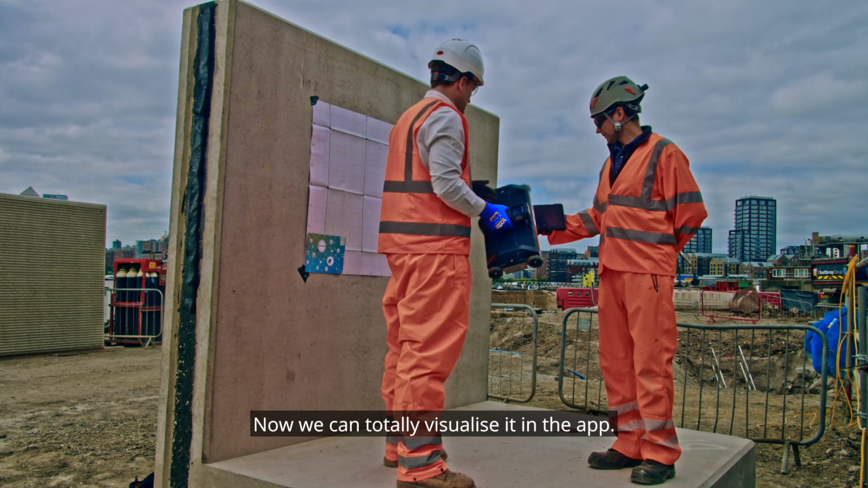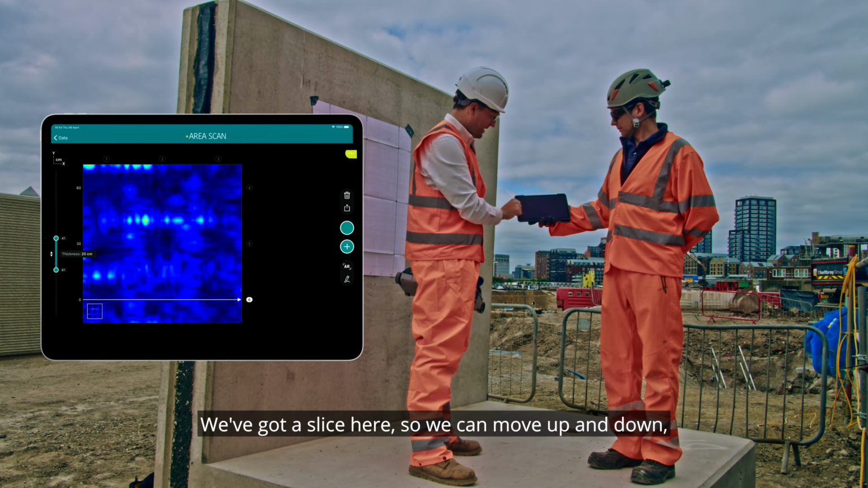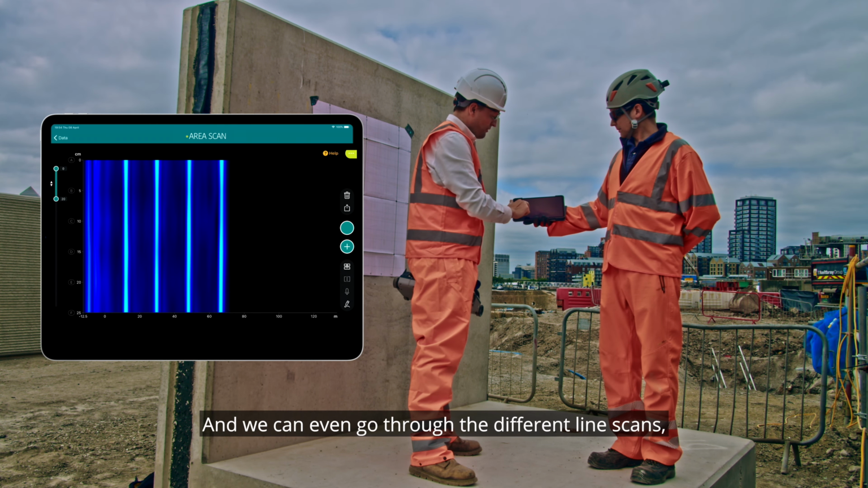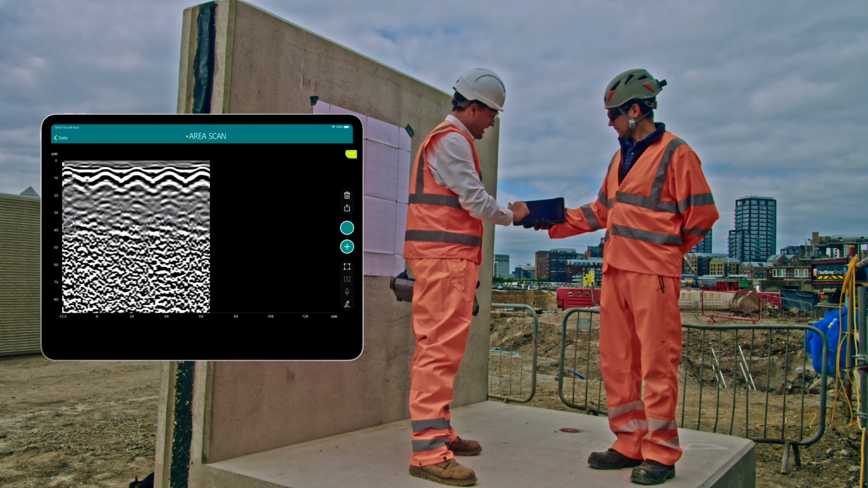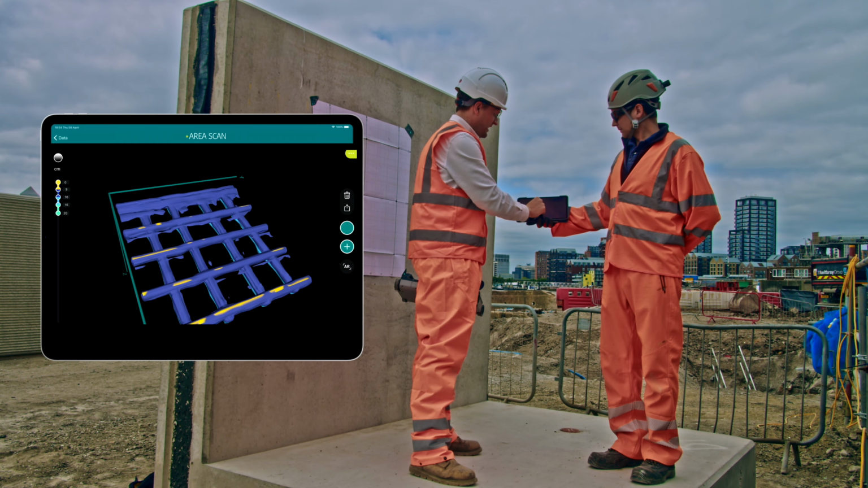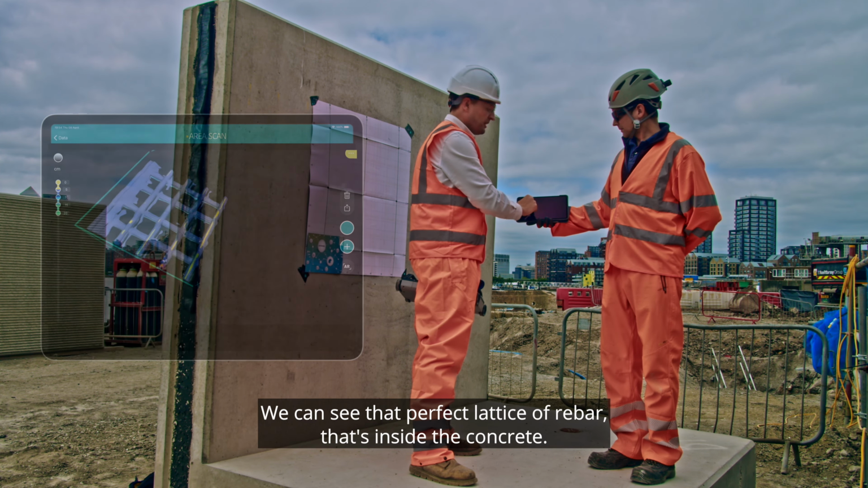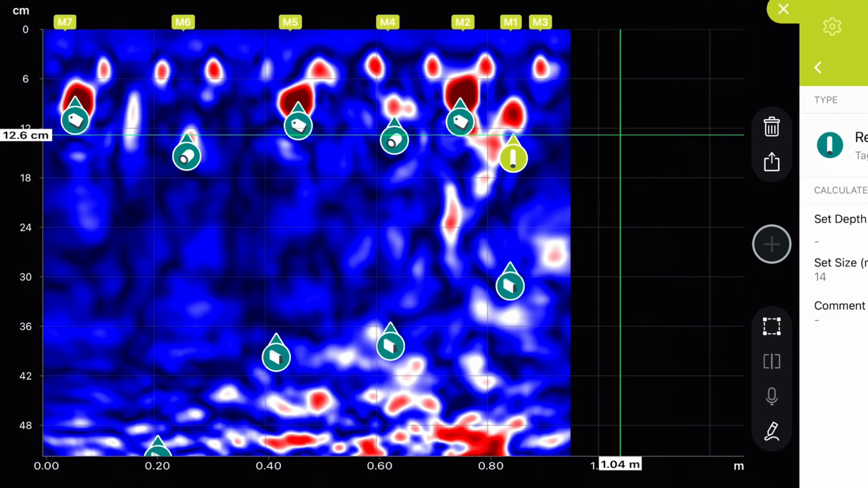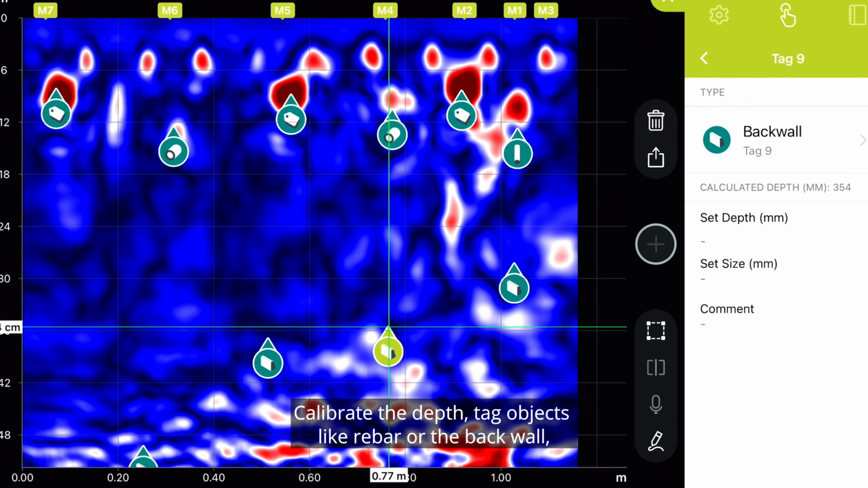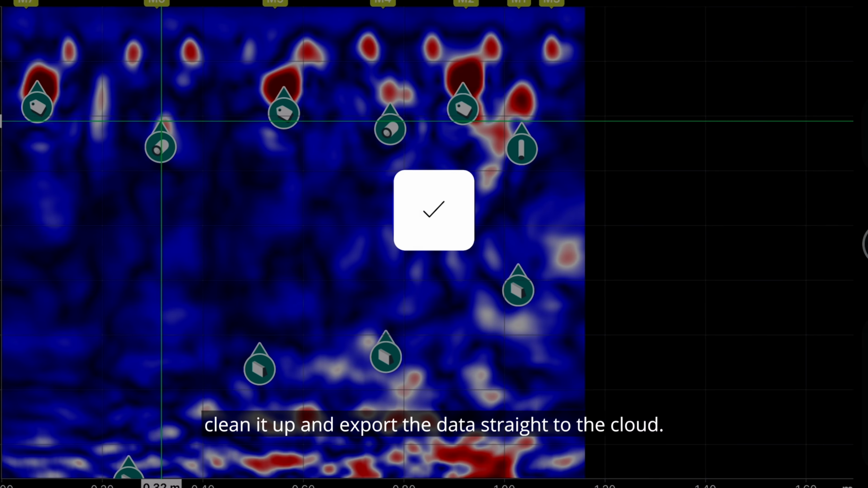Now we can totally visualize it in the app. We've got a slice here, so we can move up and down through the depth, and we can even go through the different line scans and interrogate the data and use 3D functionality. We can see that perfect lattice of rebar that's inside the concrete. You can create and share an image of what you've scanned immediately, calibrate the depth, tag objects like rebar or the back wall, clean it up and export the data straight to the cloud.